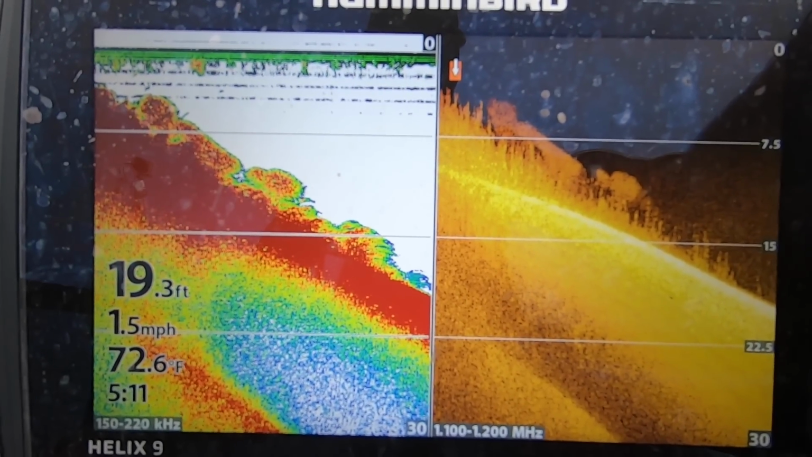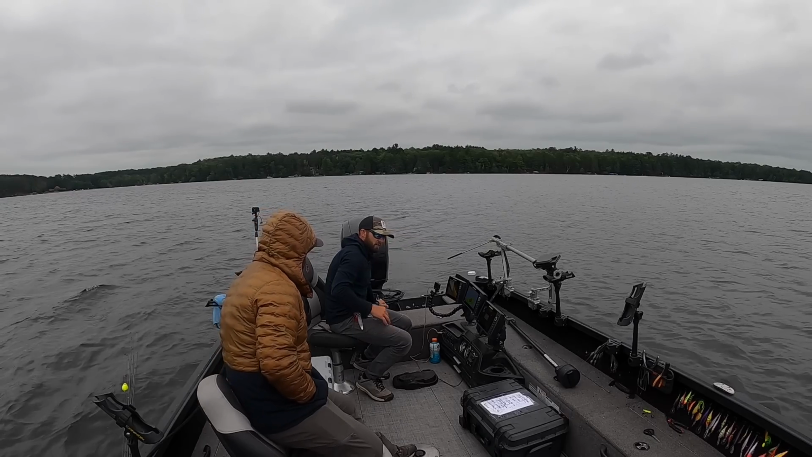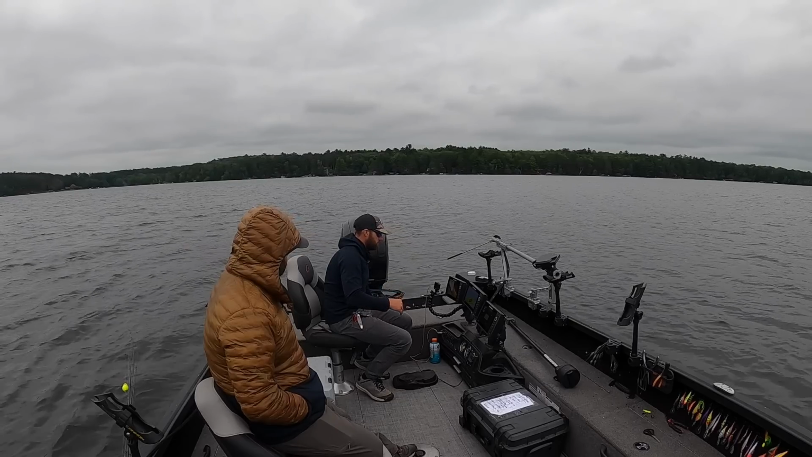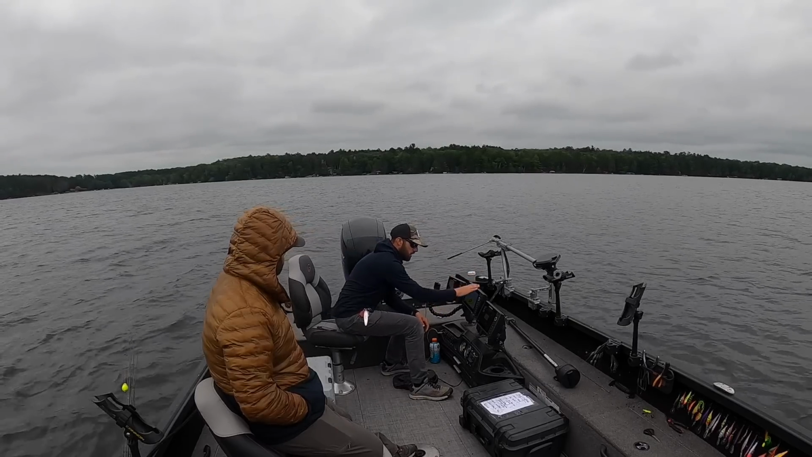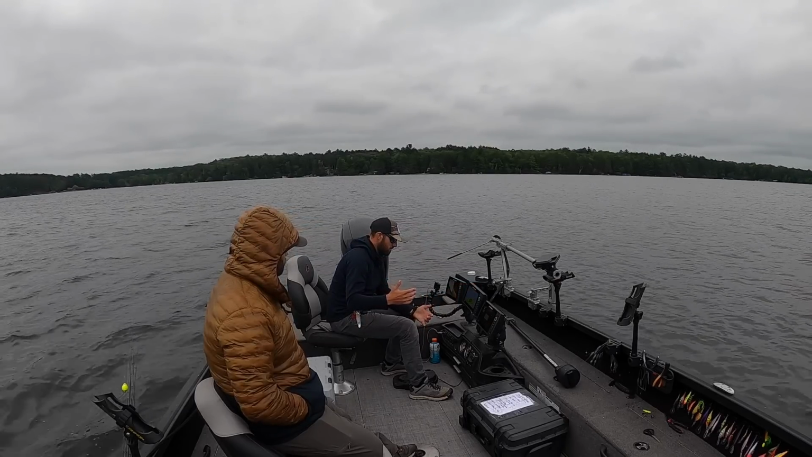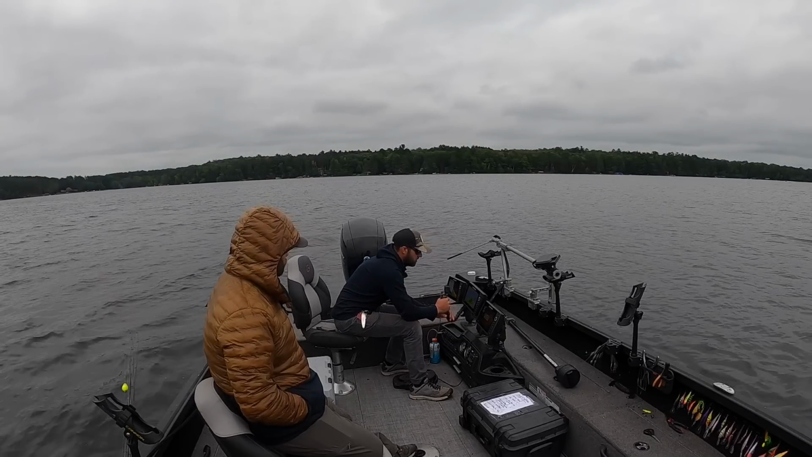So I'll take a screenshot right here. You can see these weeds kind of start dying out around that 15-foot mark. So we have a 15-foot weed edge. That's really important to remember, because a lot of times what we do next is we come over to our Humminbird that we're running our GPS on, our LakeMaster chip, and we're gonna set our mid-depth green highlight. And I'll just do it real quick here.